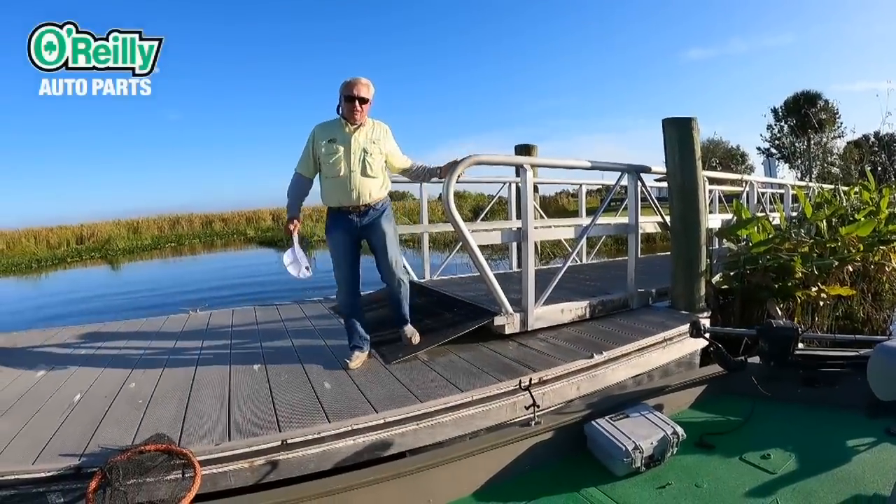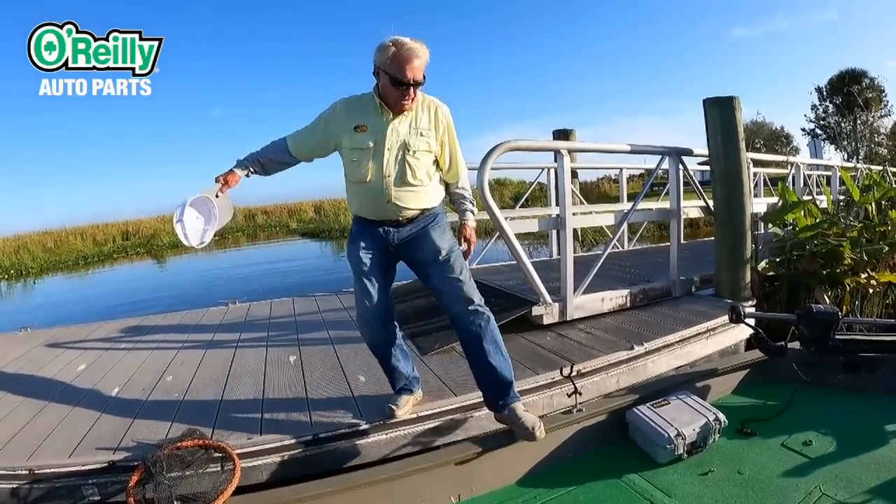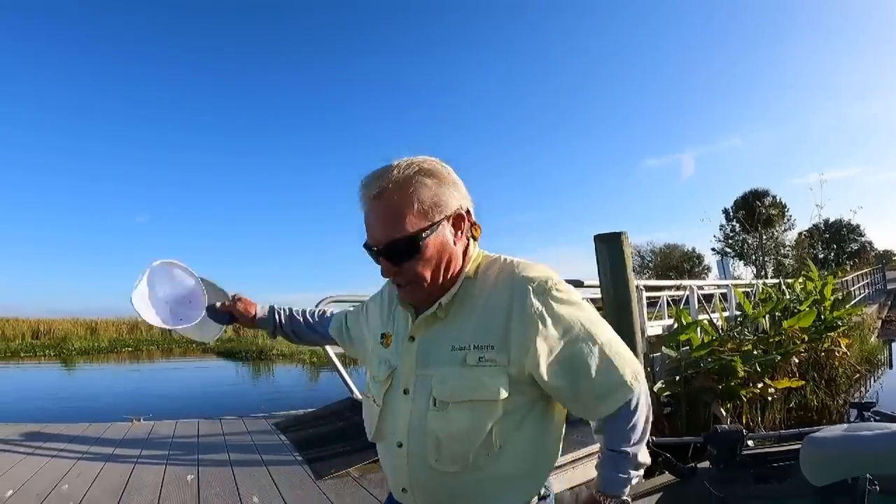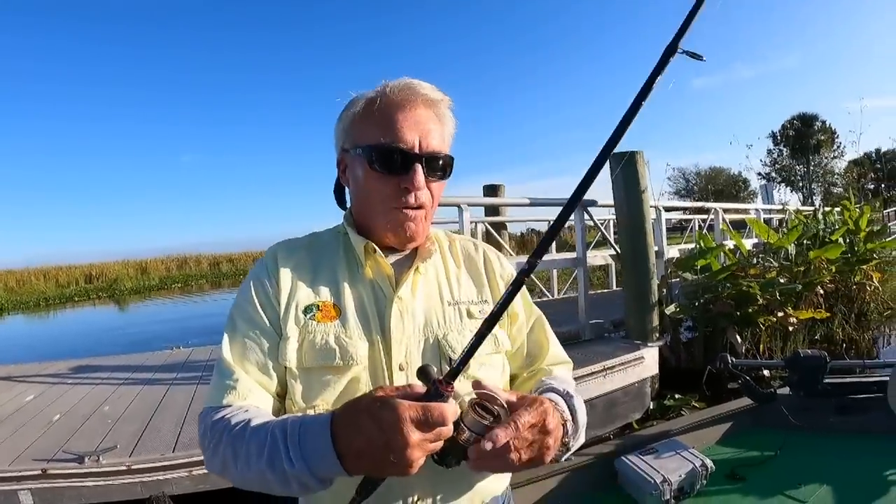Well, today's fishing adventure takes us to Central Florida. We're actually at the Garcia Reservoir, and I'm going to do a type of fishing that's a little different. I'm normally known for my bass fishing. I'm a pretty decent bass fisherman, but today I'm going to do something different. I'm going to take you out for some beautiful crappie.